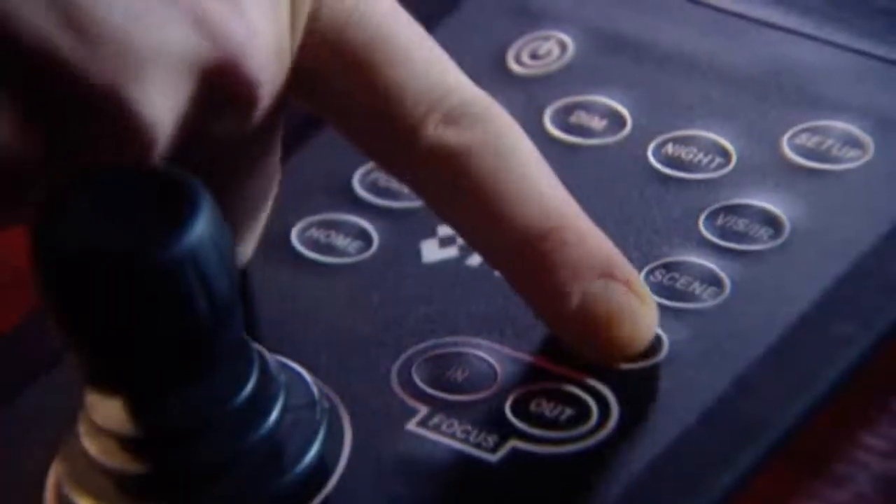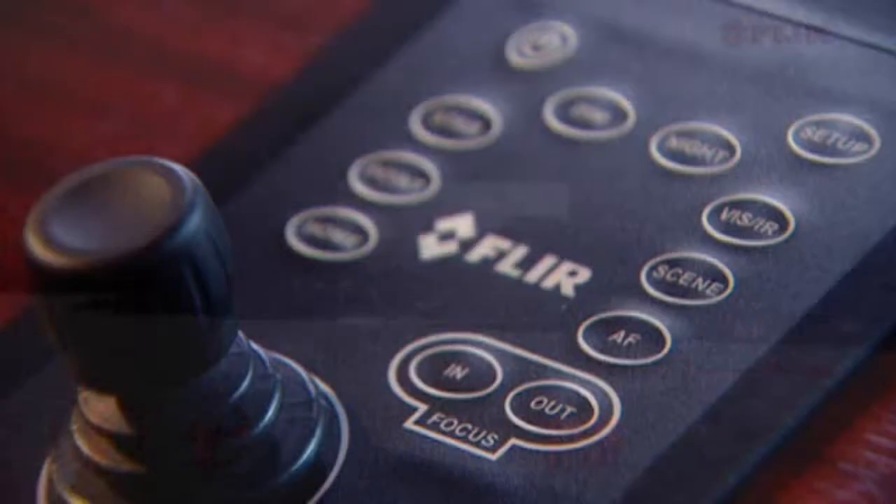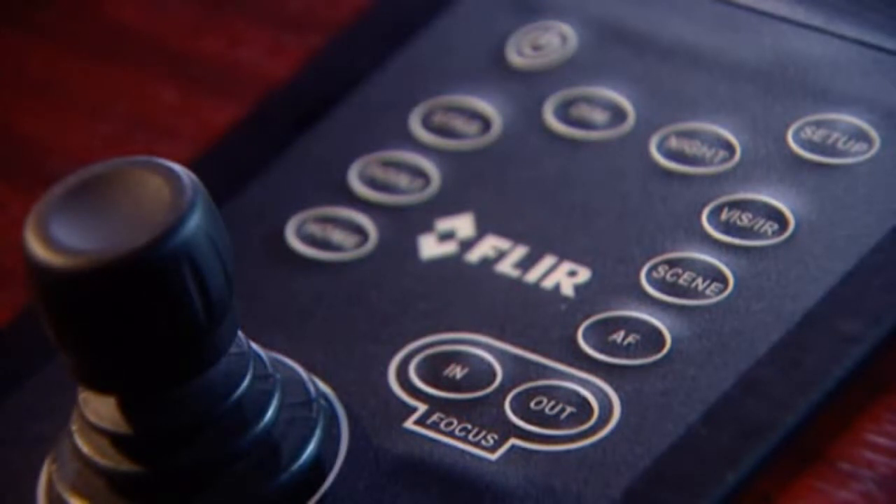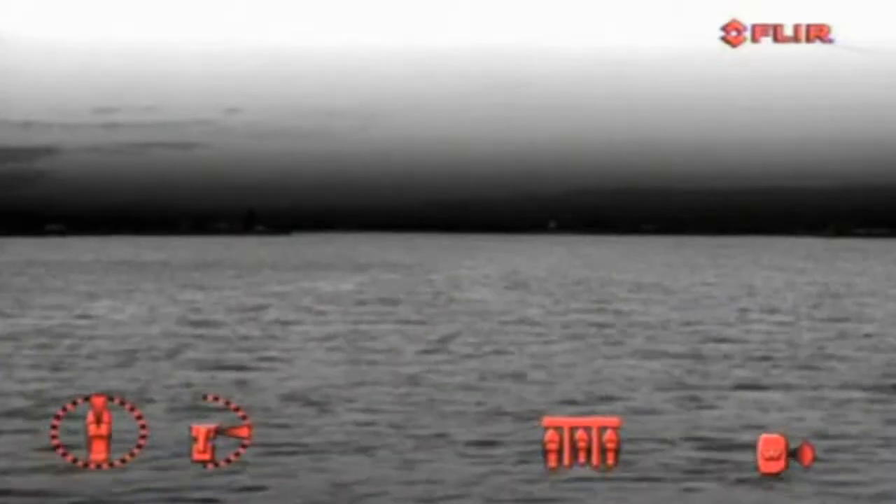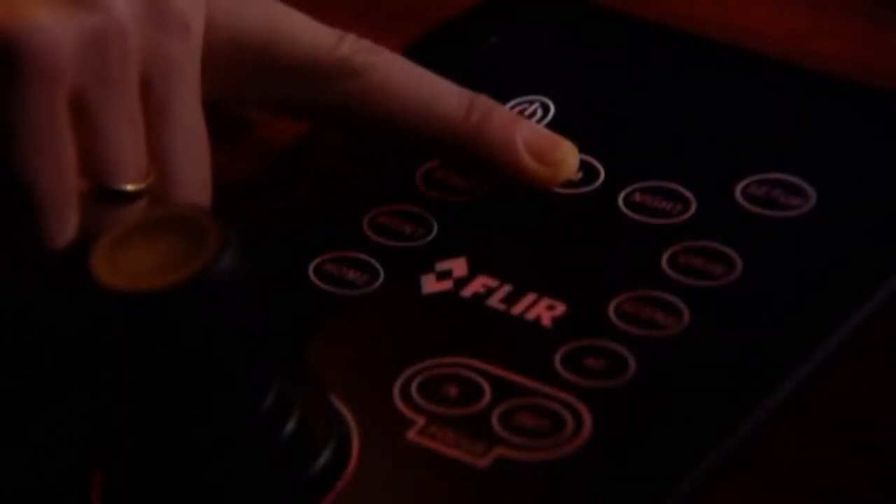The AF button will autofocus the Voyager 2. With the Focus In and Out buttons you can manually adjust the focus of the camera if necessary. The Setup button gives you access to the Setup menu. Here you can put foveal view on or off, display or hide icons, and change various other settings. The Dim button can be used to change the brightness of the control panel so that you can adjust it to your own comfort.